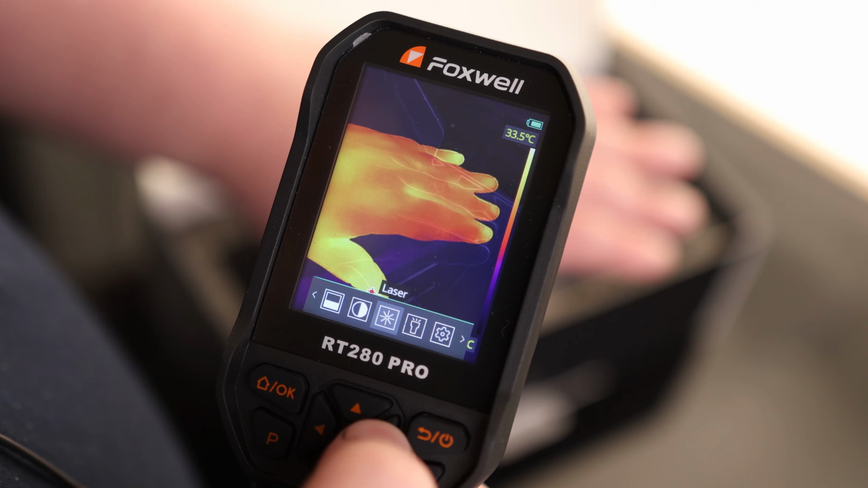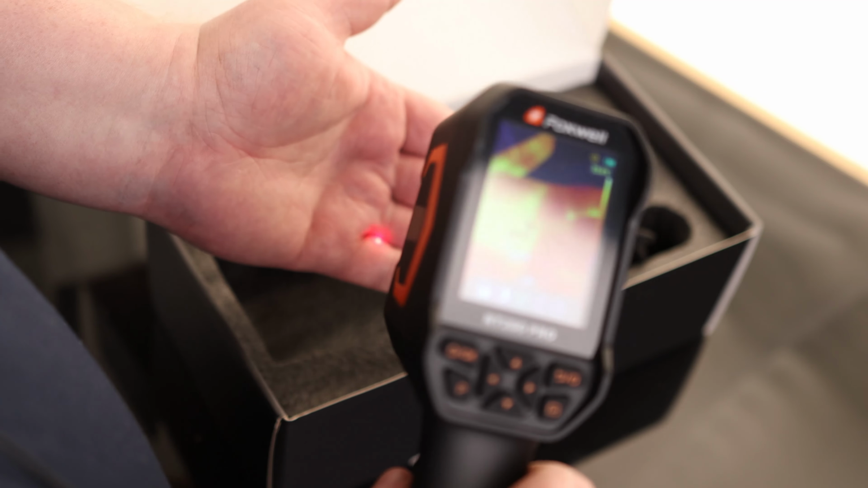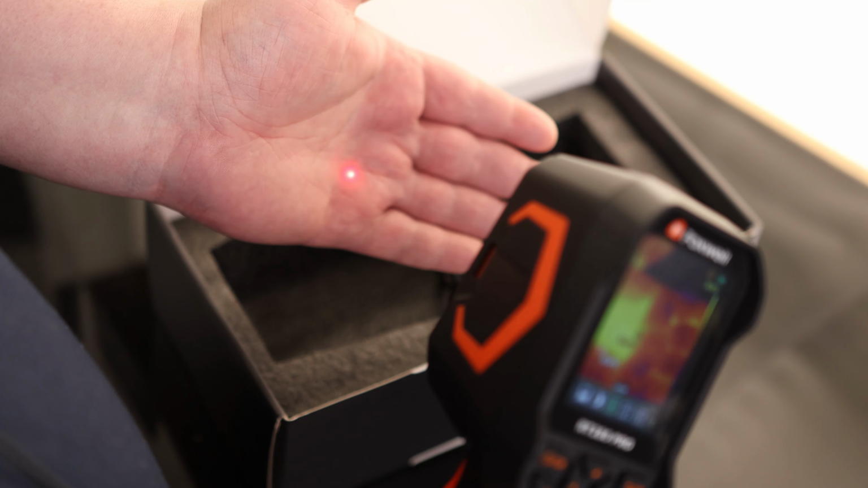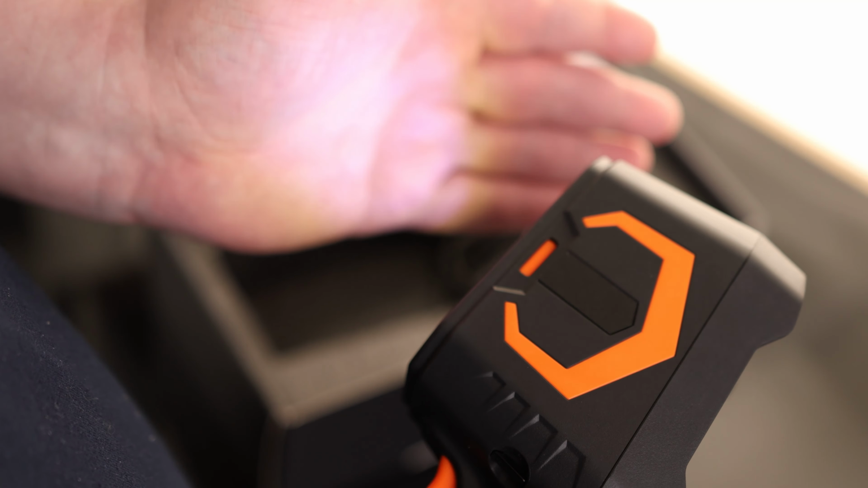I prefer high. Laser. So this actually turns a laser on the front so you can see exactly what you're pointing at. That way if you need to match up what is on the image to what you're actually looking at, you can use that to help you out. I'll turn that off. We also got a flashlight. So a similar thing. We got some lights if we need to see in the dark.